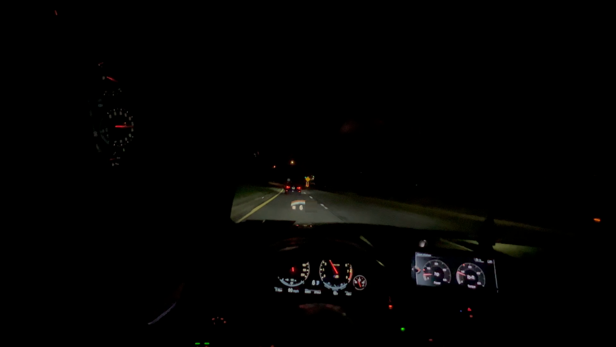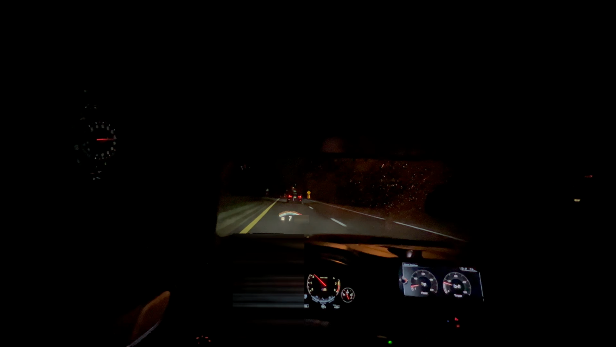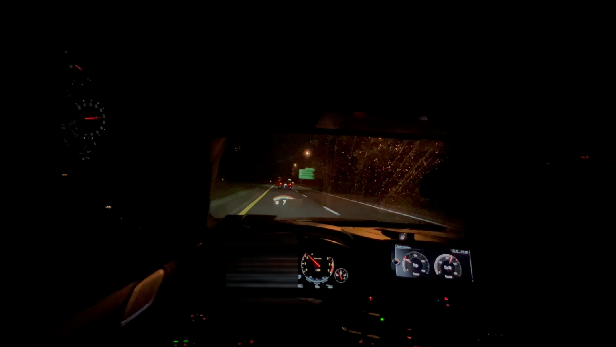Oh, you don't need the brakes for this turn. Come on, buddy. What are you hitting the brakes for? Yeah, he's all over. I don't know if you guys could tell in the video, but he was kind of squirrely on the turn. I can smell his car. I wonder if he's all over the gas right now.